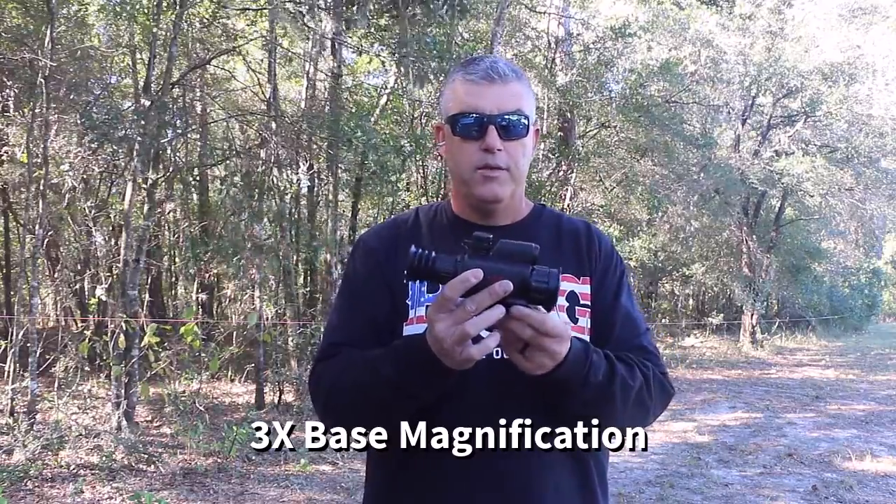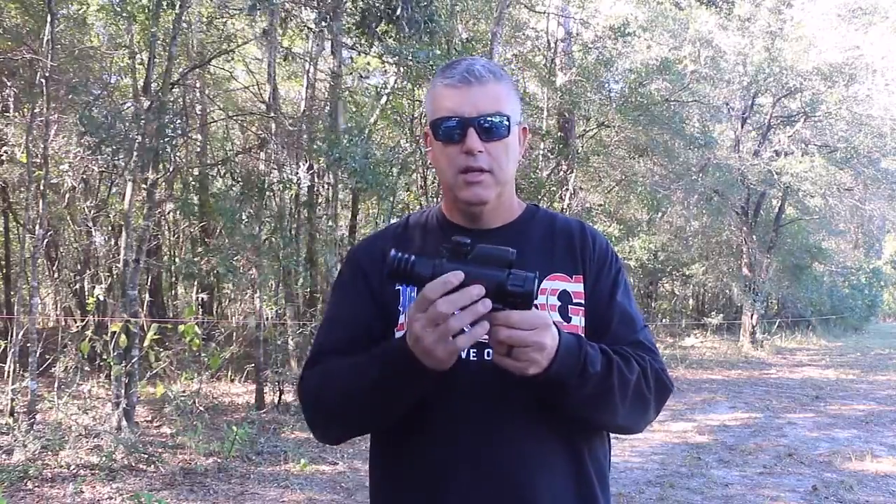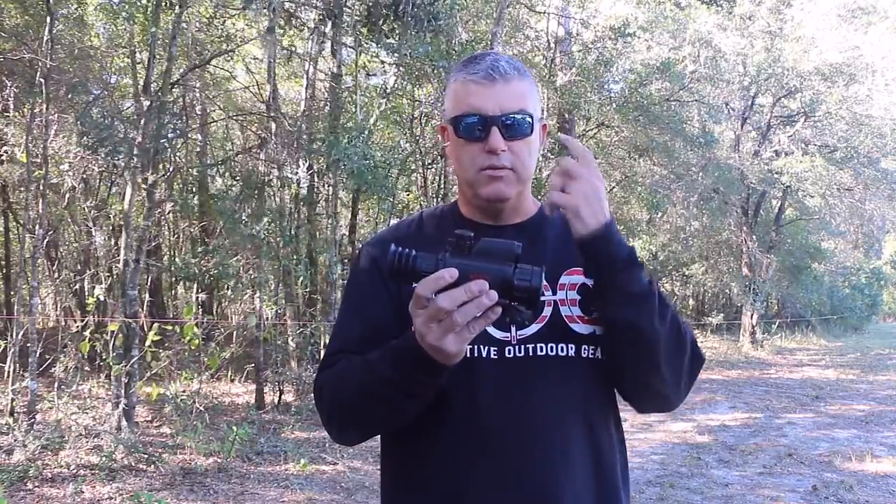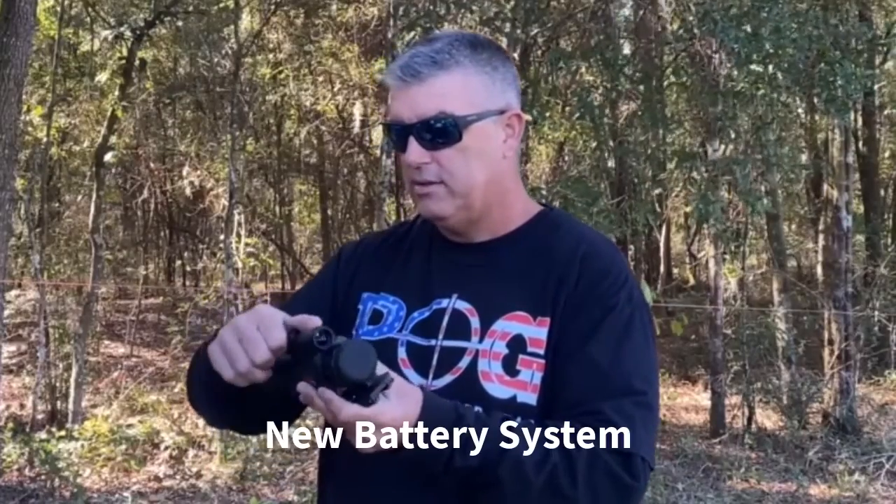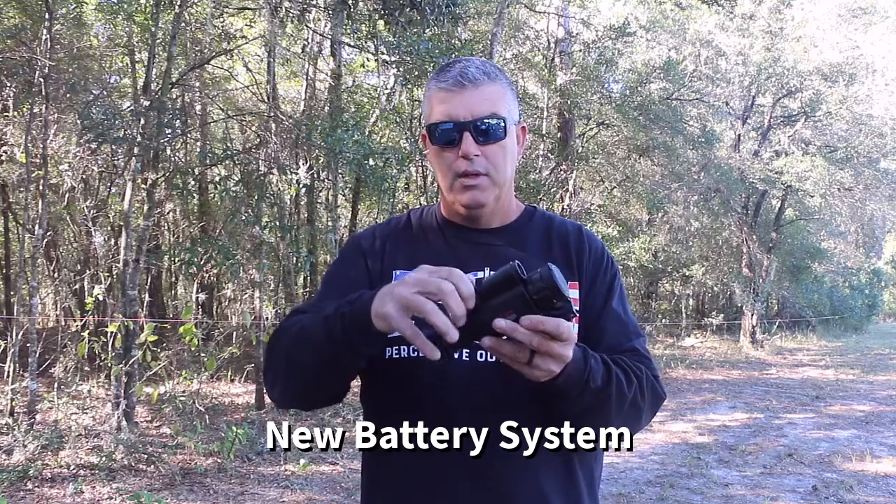So 3x base magnification, a lot of people ask me what base magnification is. Your eyes are 1x, and then this one is 3 times what your eyes are, so it's 3x base magnification. This unit also has many firsts. It has a new battery system.